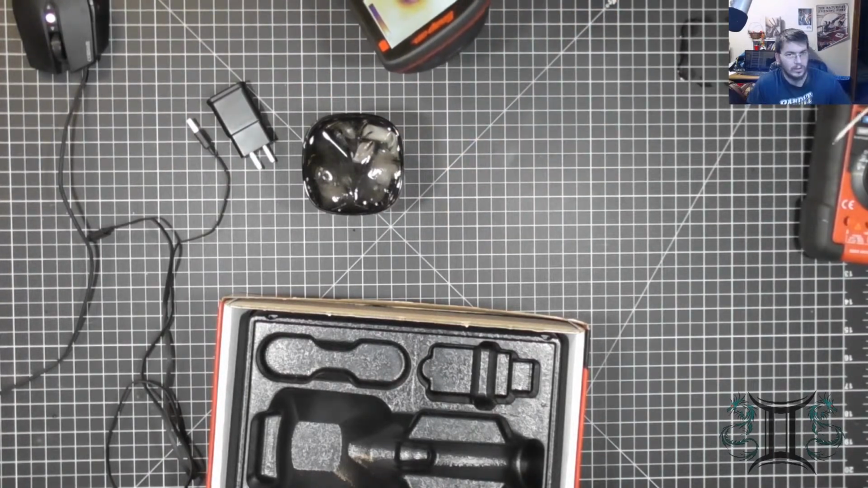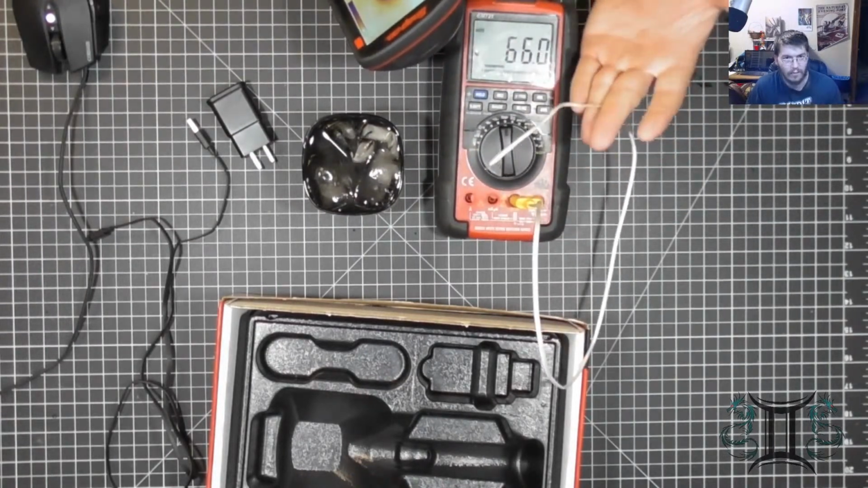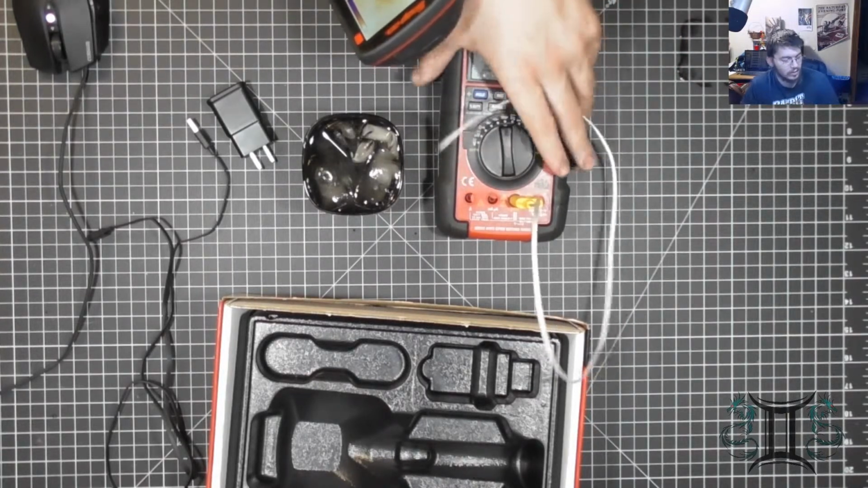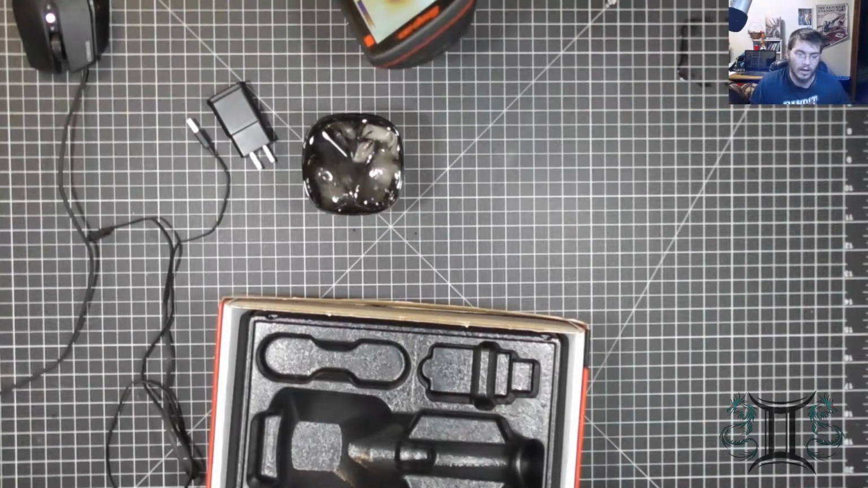I know that my voltmeter's off. I know the thermal bulb's off. They're never accurate. My infrared thermometer has stated as such too. A meat thermometer, you've got to have some variation. They're not going to be 100% accurate.